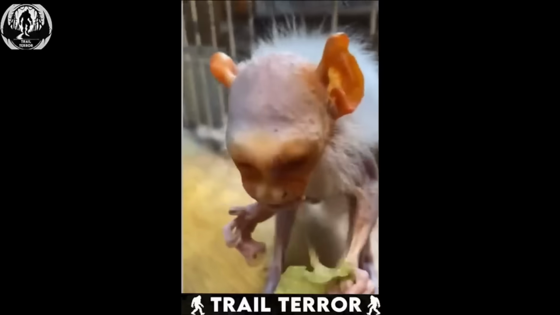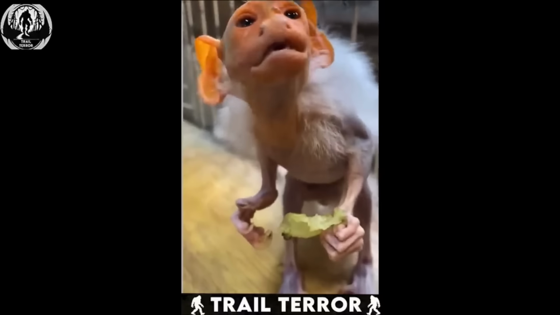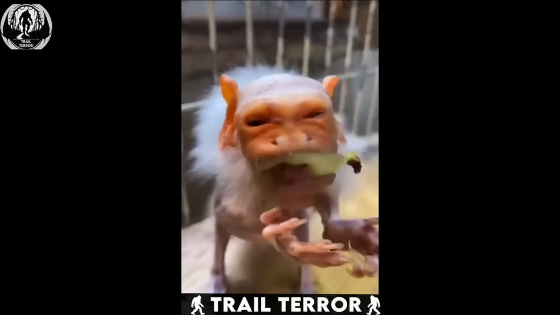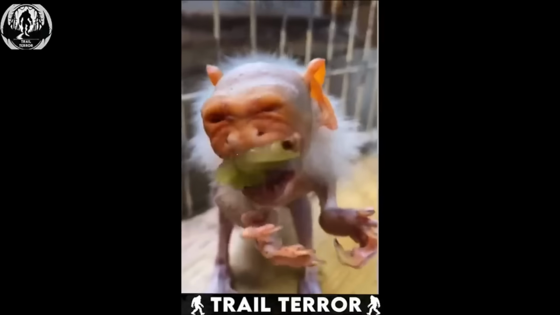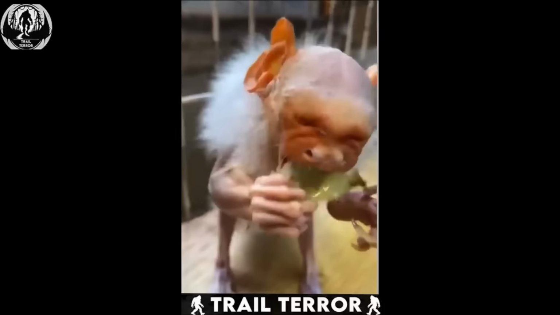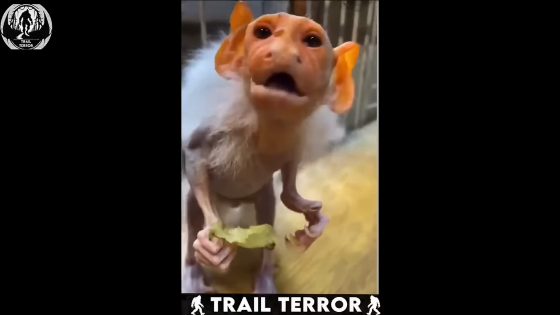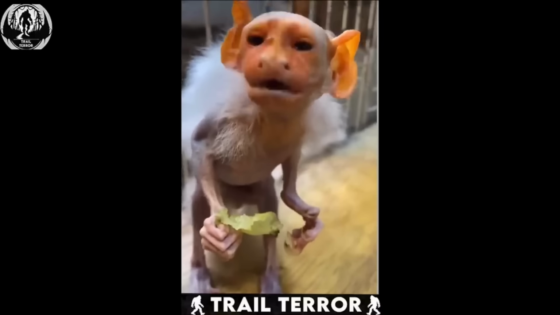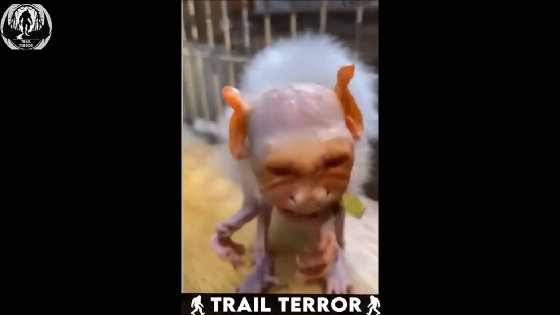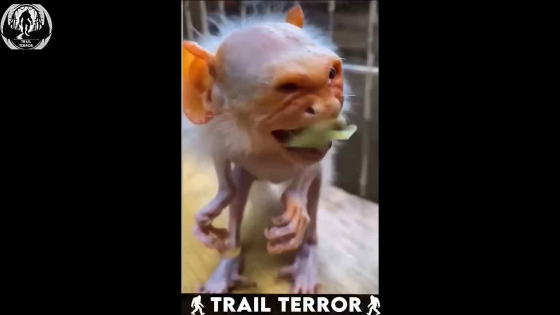This clip comes straight from a zoo, where a zookeeper captured footage of a truly strange-looking animal. In the video, you'll see this bizarre, monkey-like creature casually munching on what looks like a grape. At first glance, it seems like some species of monkey, until you notice the details that make it look almost alien. Its fur is thinning, giving its body an unsettlingly smooth appearance.